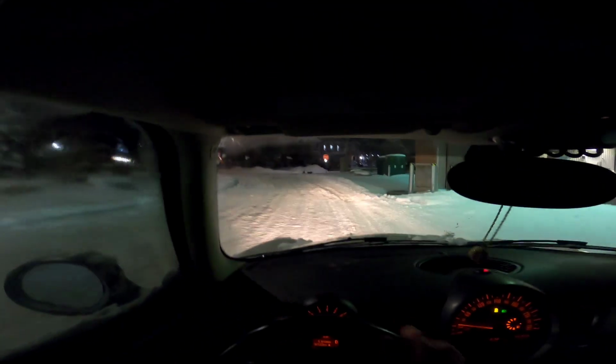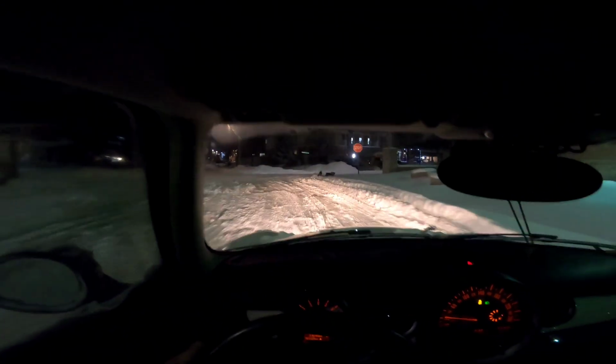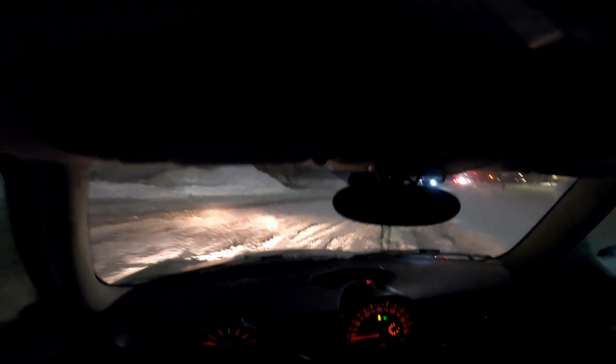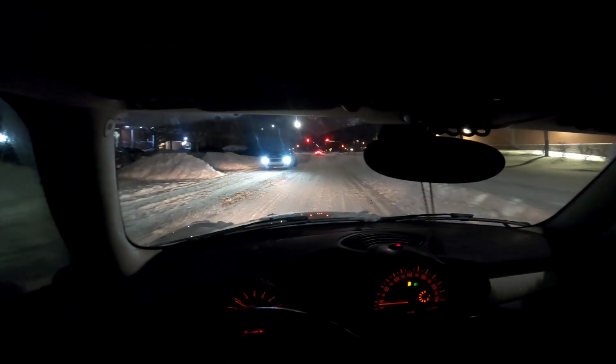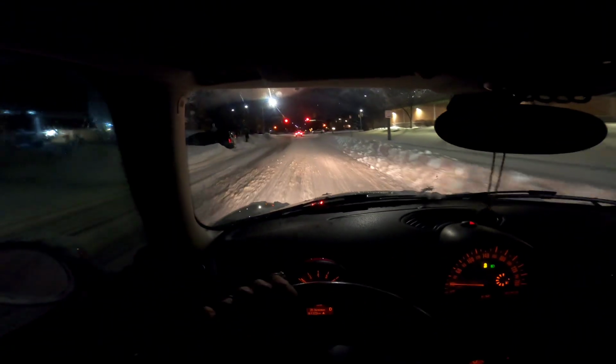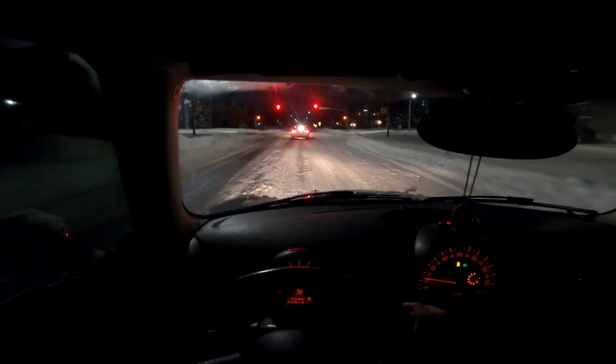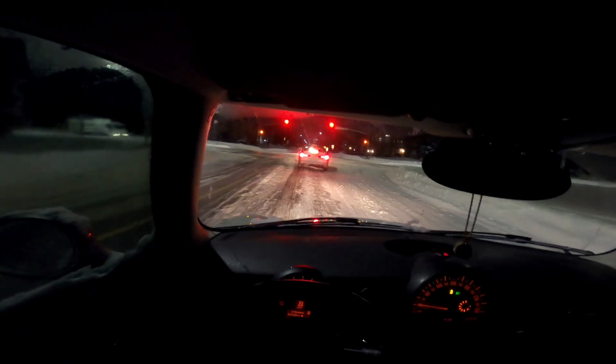The rear end will still move around on a turn, but this is the best part about it, is getting the feel for it. Not necessarily at high speeds, but here when it's slow and you're going like 20, and you can feel some slip. So I find that super engaging. I do like snow driving, especially when you're doing it at your own pace.